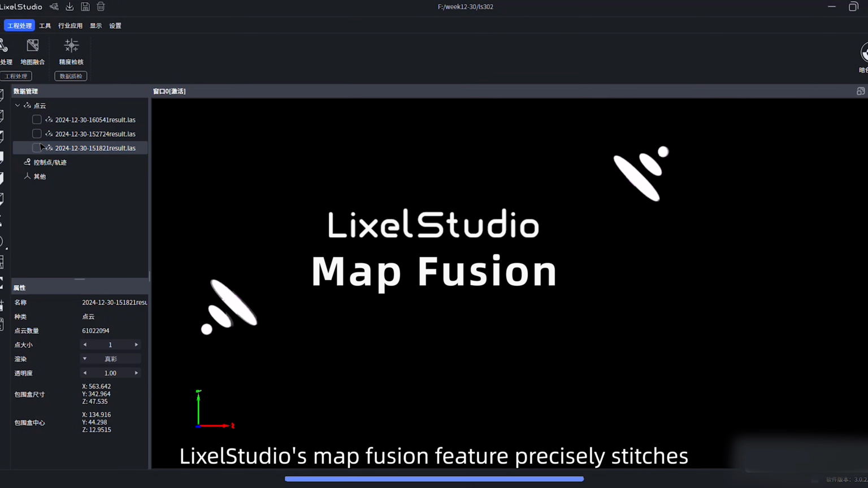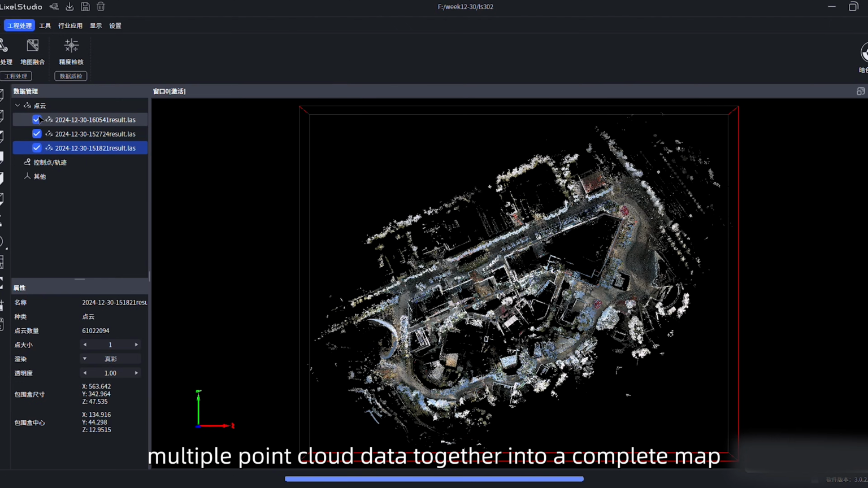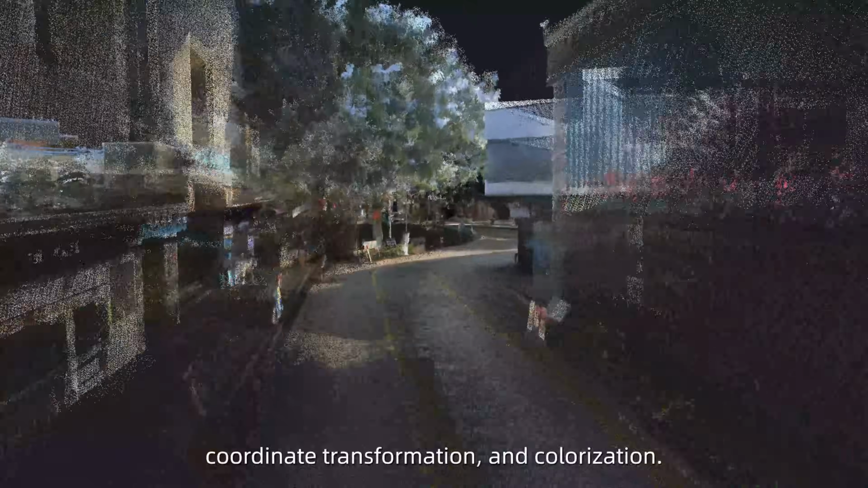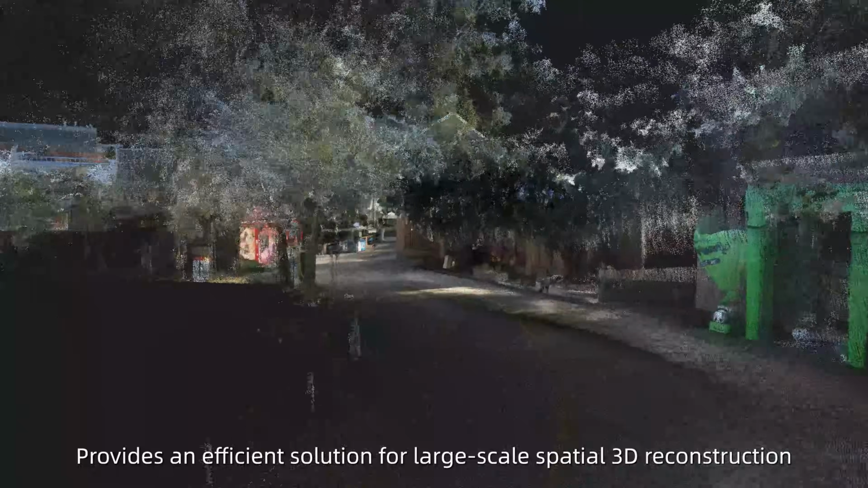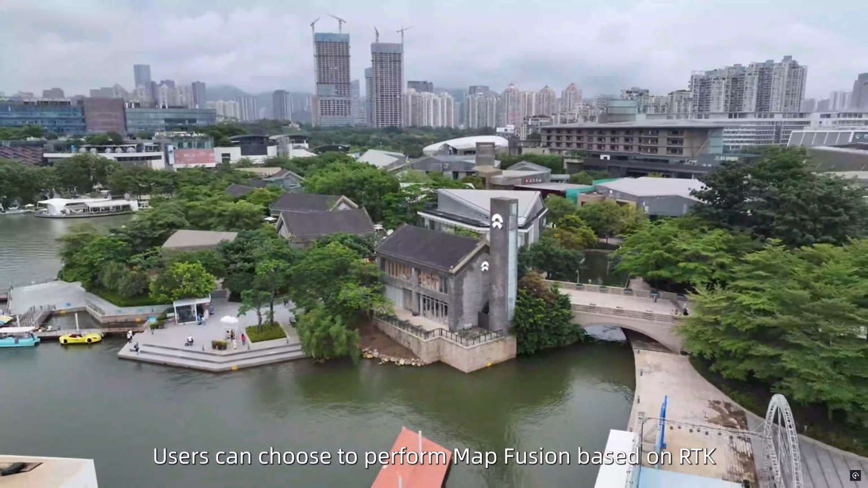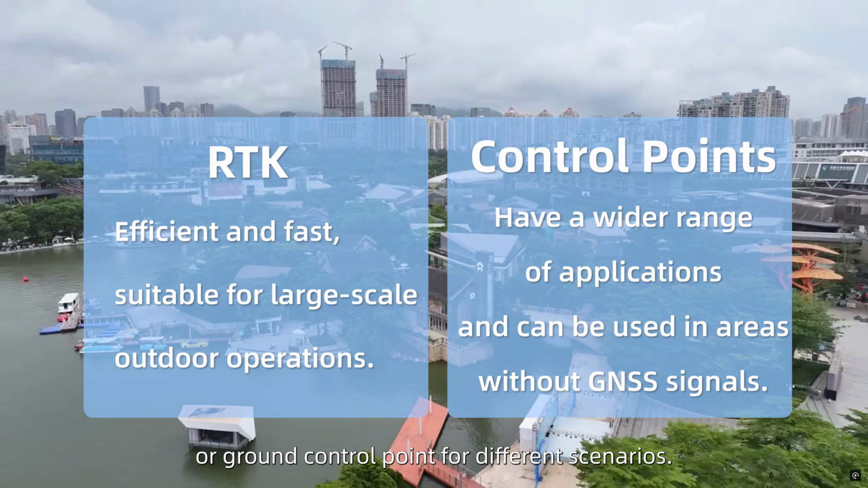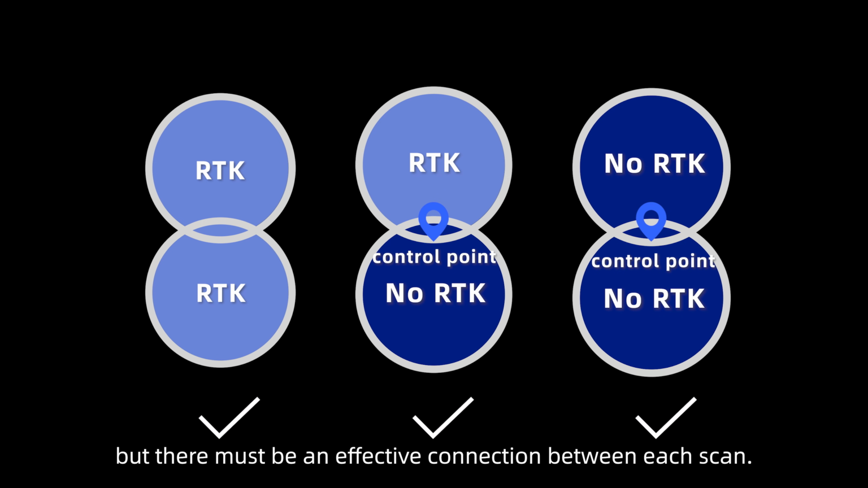LixelStudio's Map Fusion feature precisely stitches multiple point cloud data together into a complete map, supporting joint global optimization, coordinate transformation, and colorization, and provides an efficient solution for large-scale spatial 3D reconstruction. Users can choose to perform map fusion based on RTK or ground control point for different scenarios. Both modes can be used separately or combined, but there must be an effective connection between each scan.